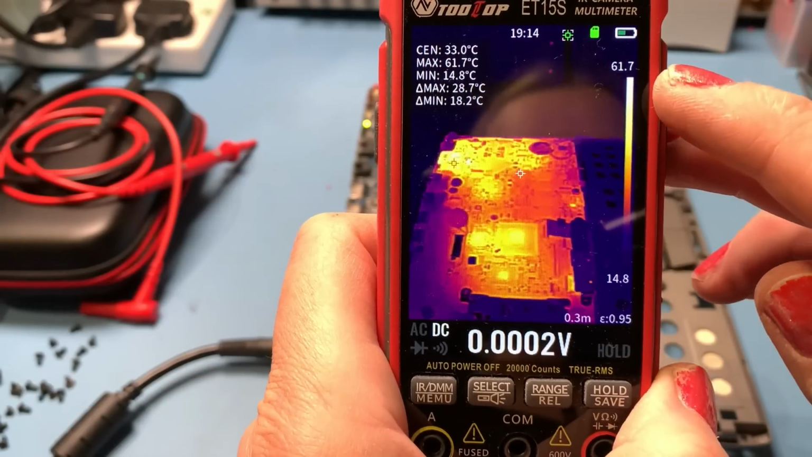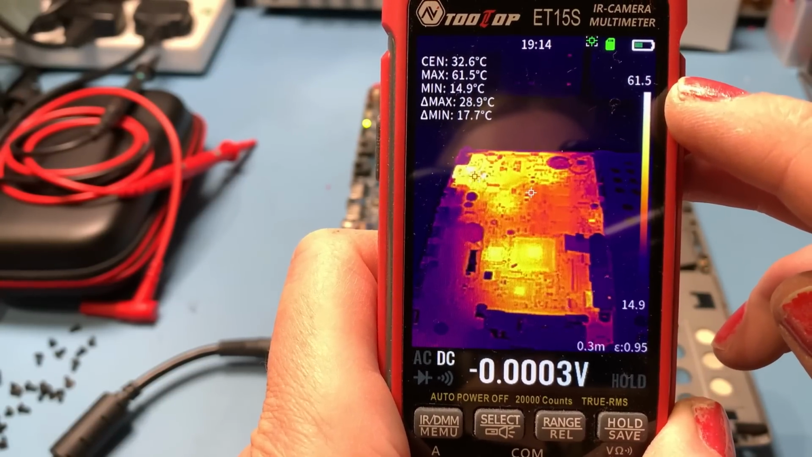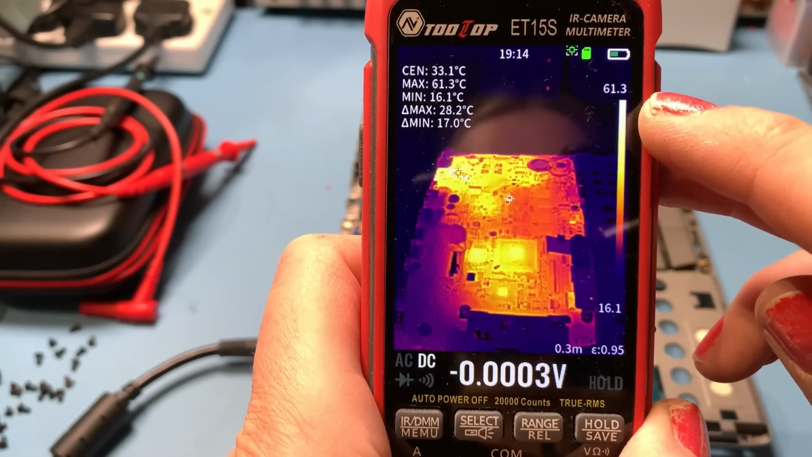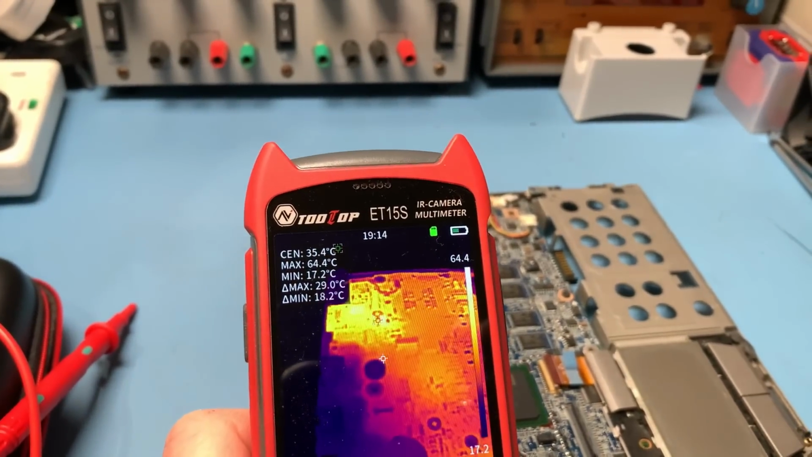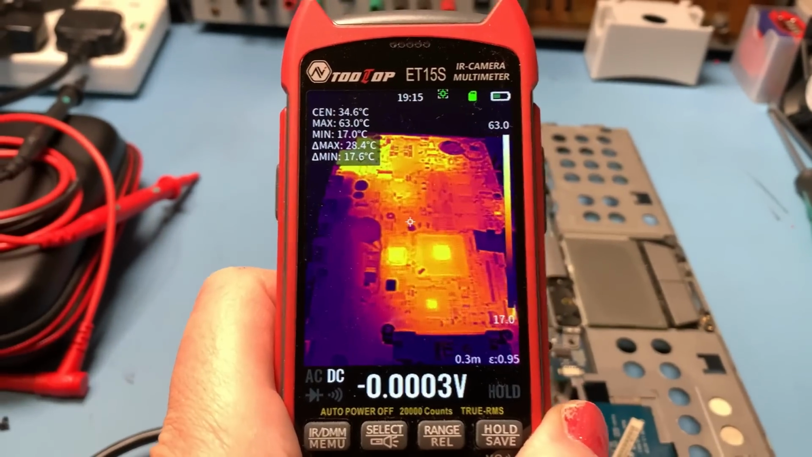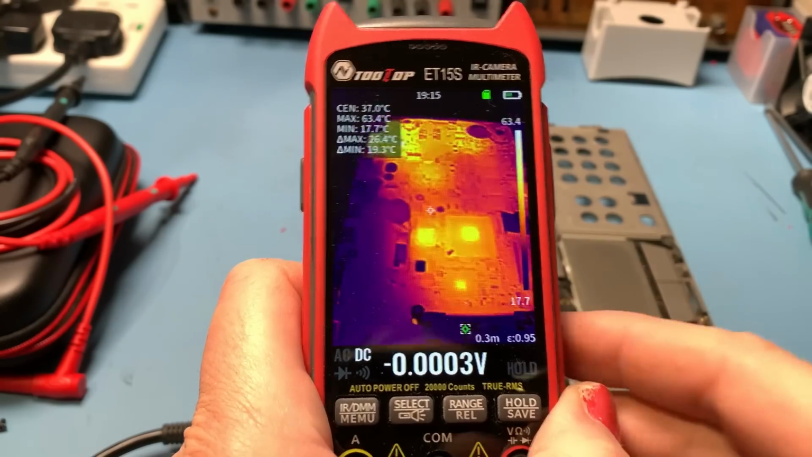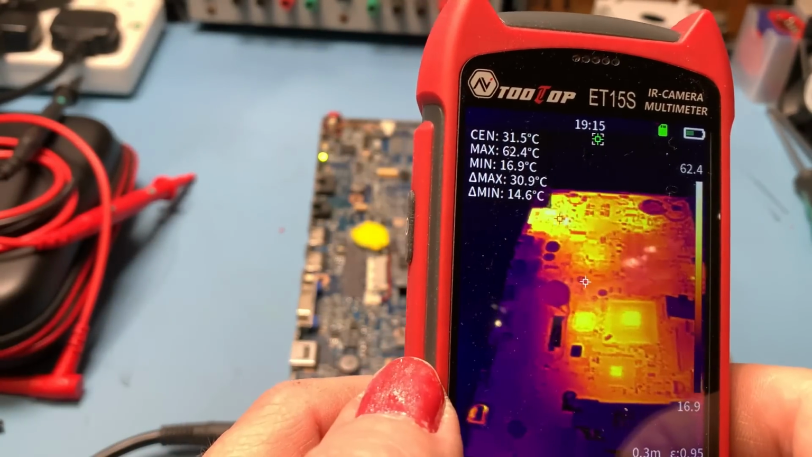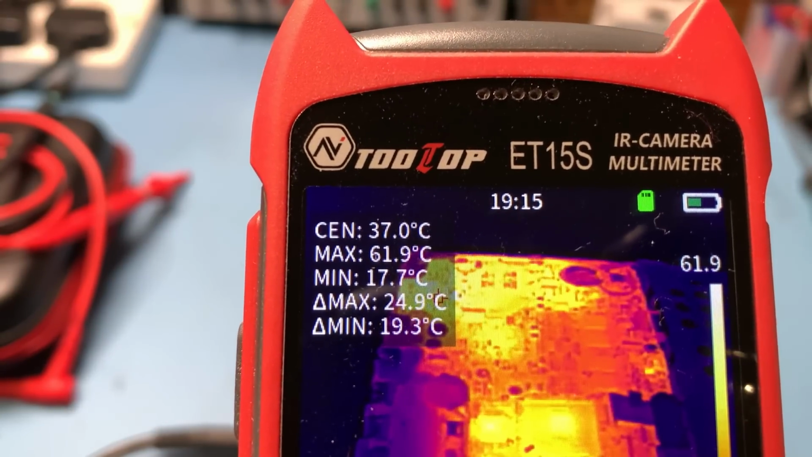And that's telling me down the side that the hottest area is 61 degrees, and that's the whitest color. So where you're seeing that white heat, which is probably over where the power's coming in there somewhere, is going to be the hottest. And you can see that that goes down to 17 degrees on the darker areas, which are not hot, which is like off the side of the motherboard there. So all the time that's giving you those temperatures constantly up in the corner there.